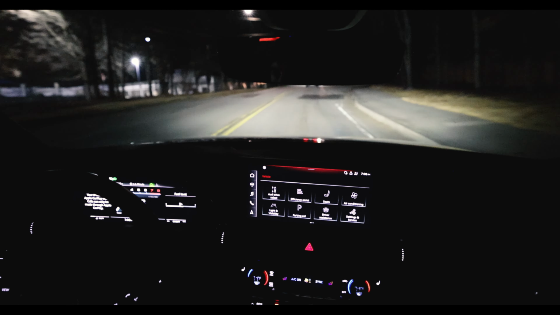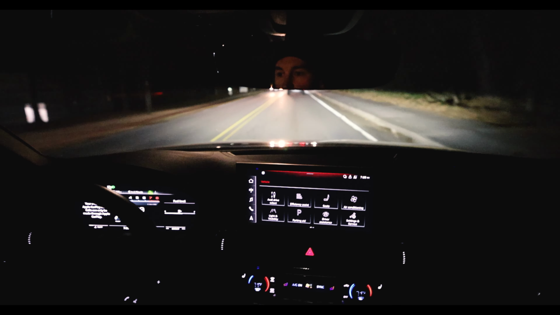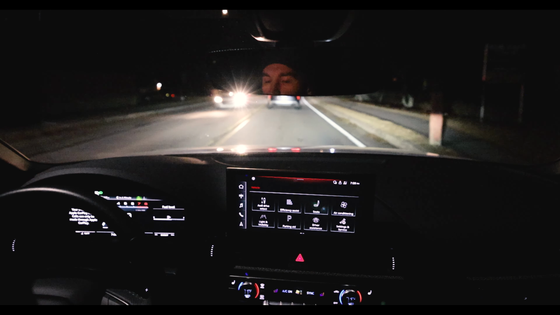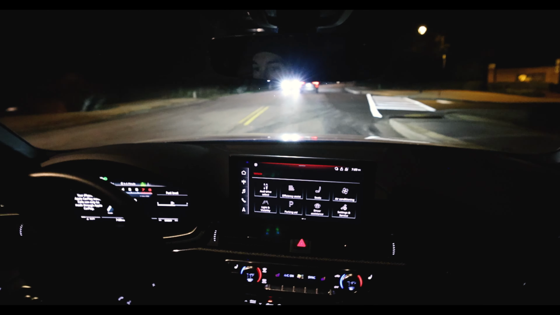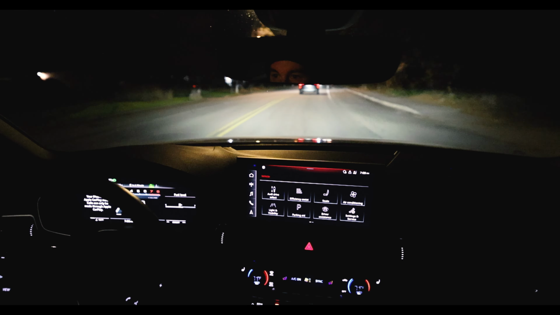This is also the first Audi that I've ever owned. I feel like this could be the beginning of a long journey of Audis. My dream car that I'd love to own one day, hopefully if YouTube goes well, is a Porsche 911 GT3. That would be the dream car. We'll see. Maybe if I can get you guys to subscribe.